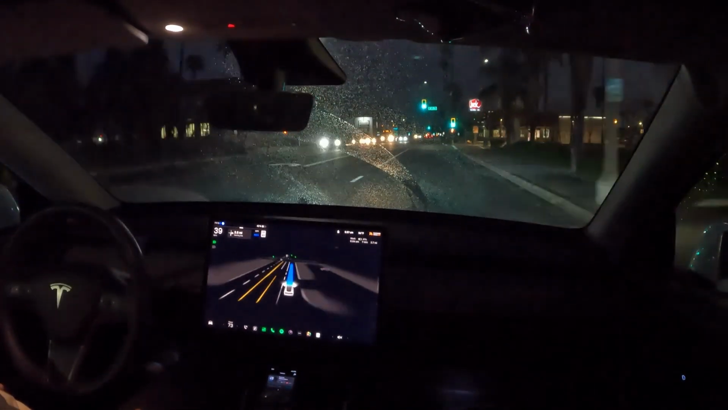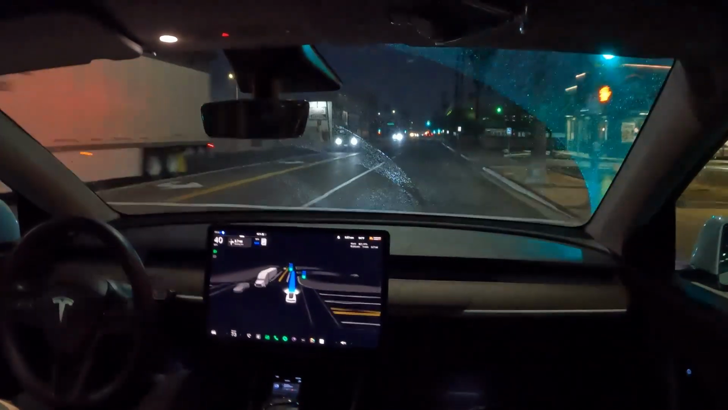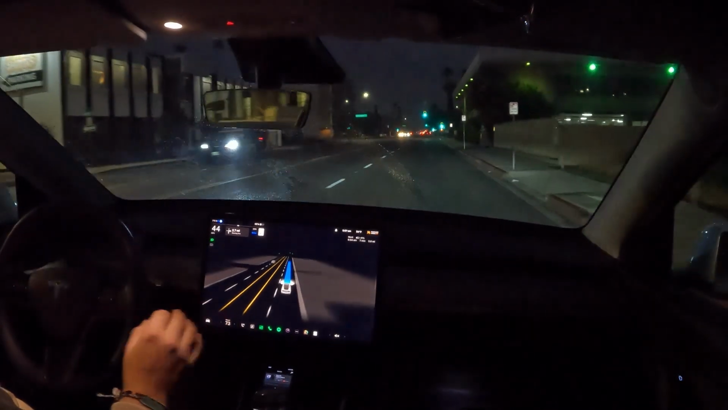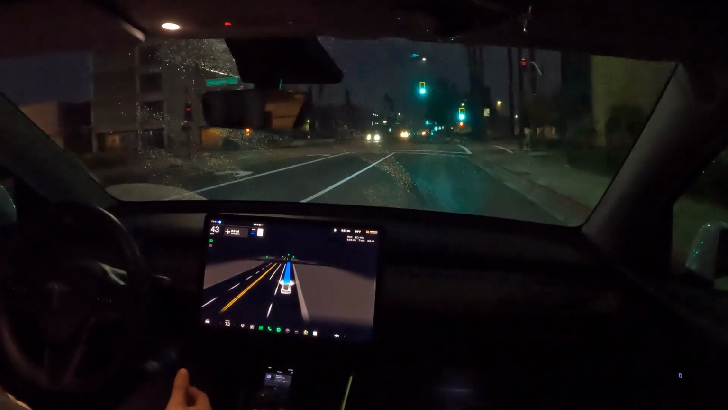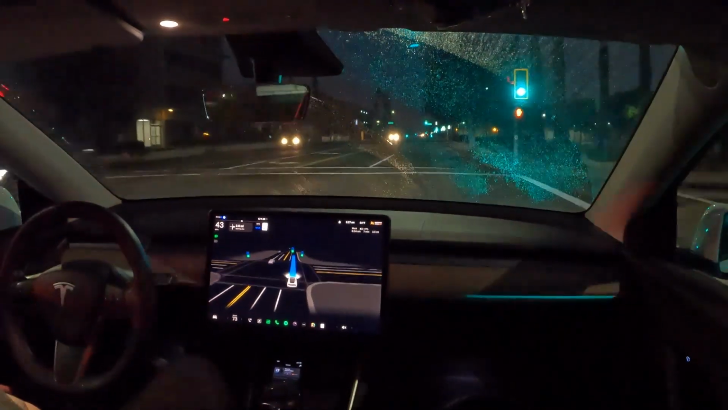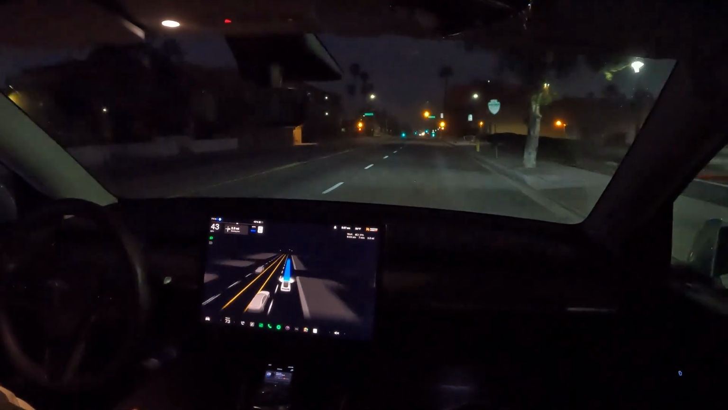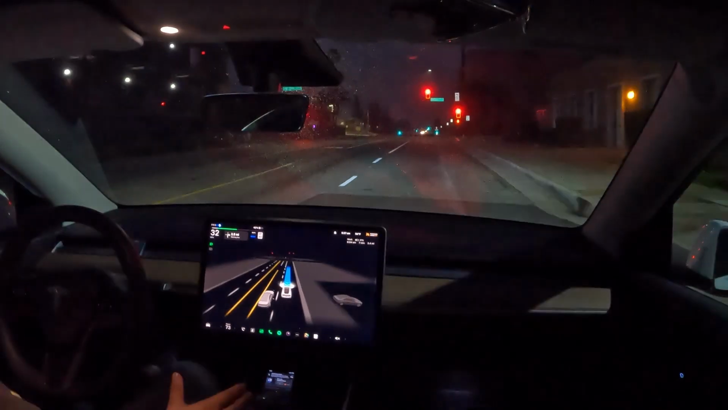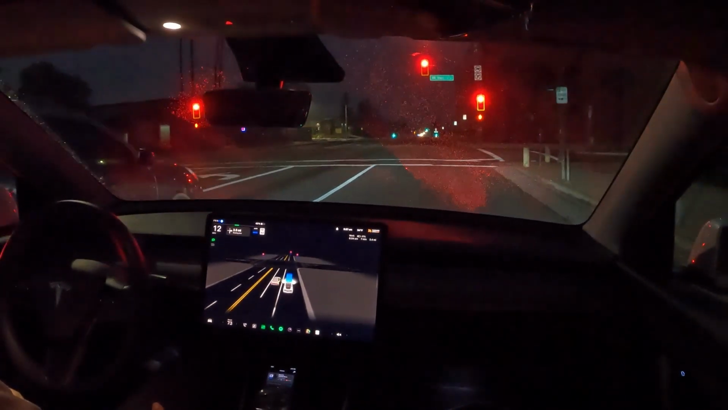There's a green light ahead of us. I do apologize, the streets in this neighborhood are horrible. I'm sure you guys can tell, and you can hear that the streets here are really bad. We're coming to a red light. Again, smooth. Does a good job coming to a stop.